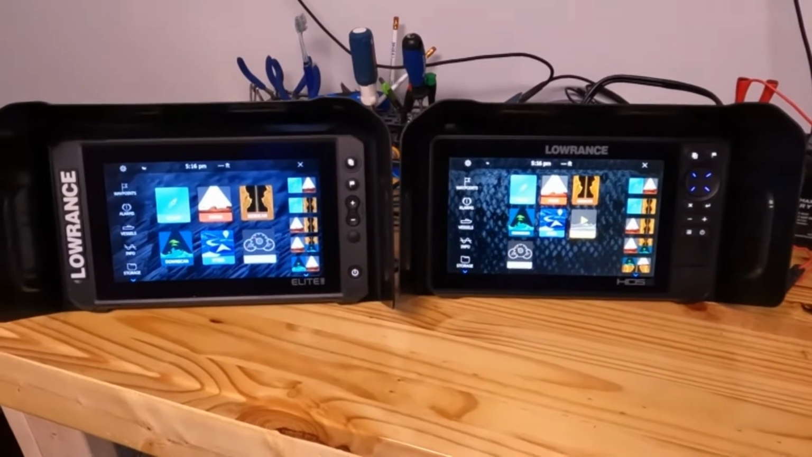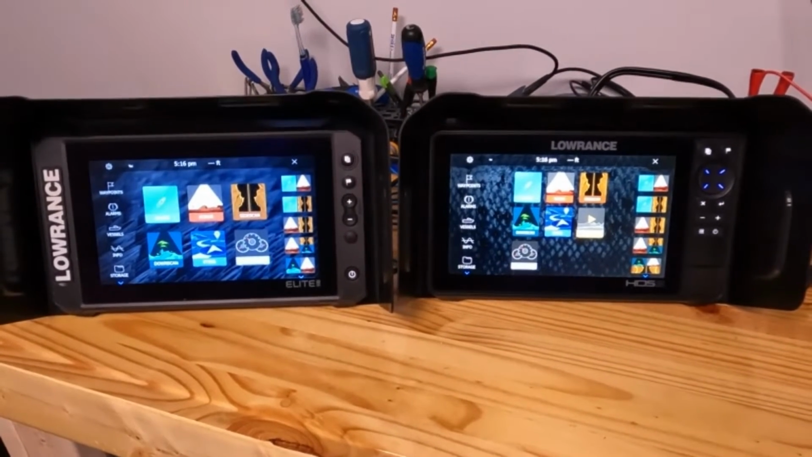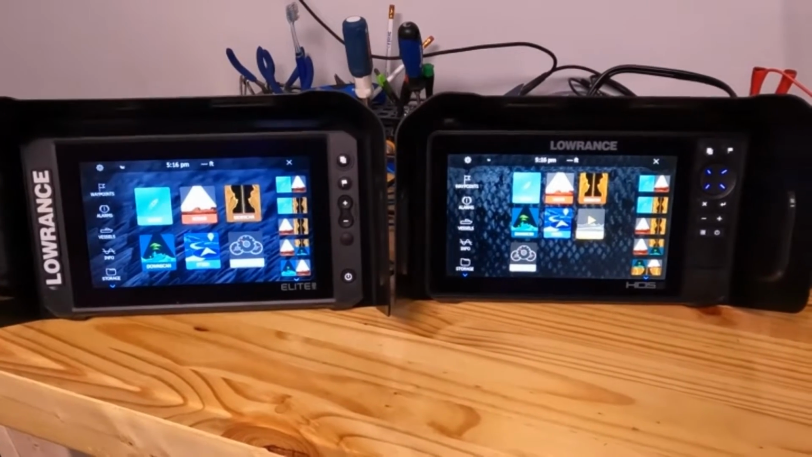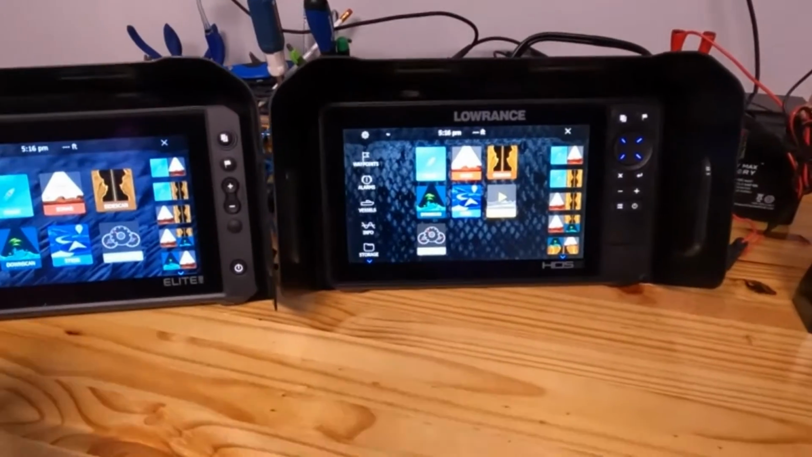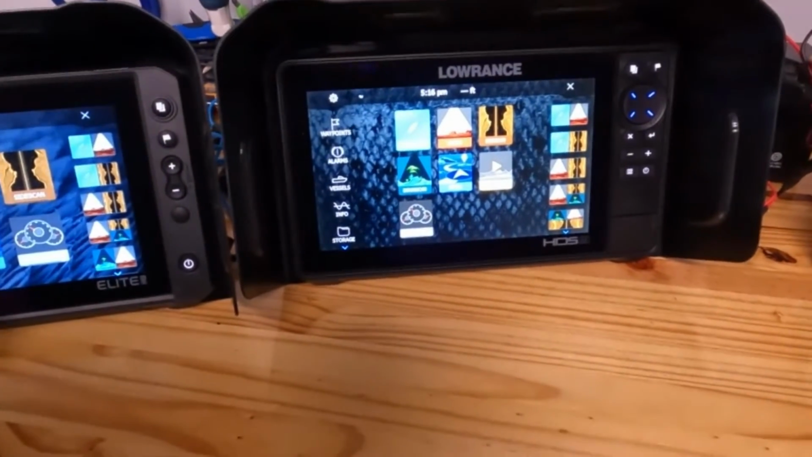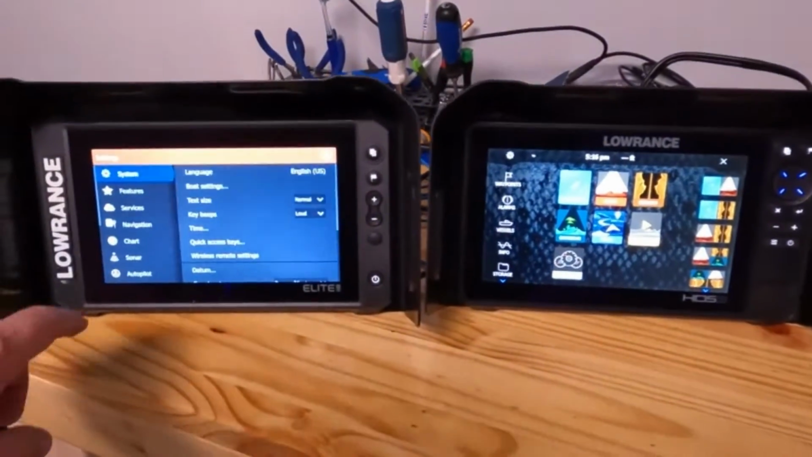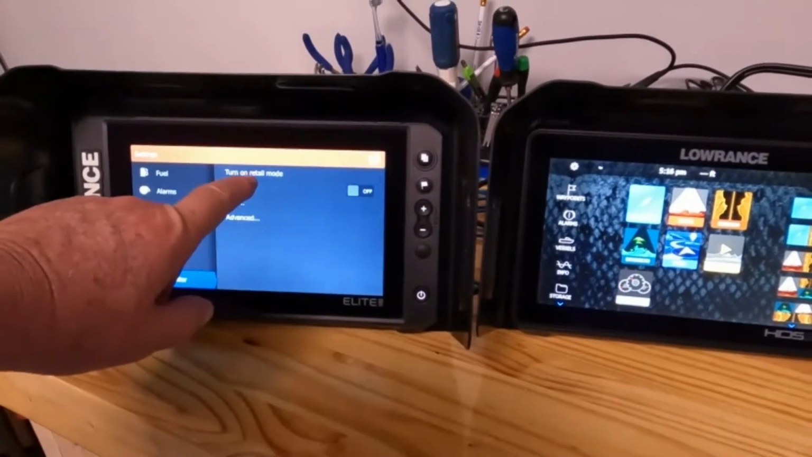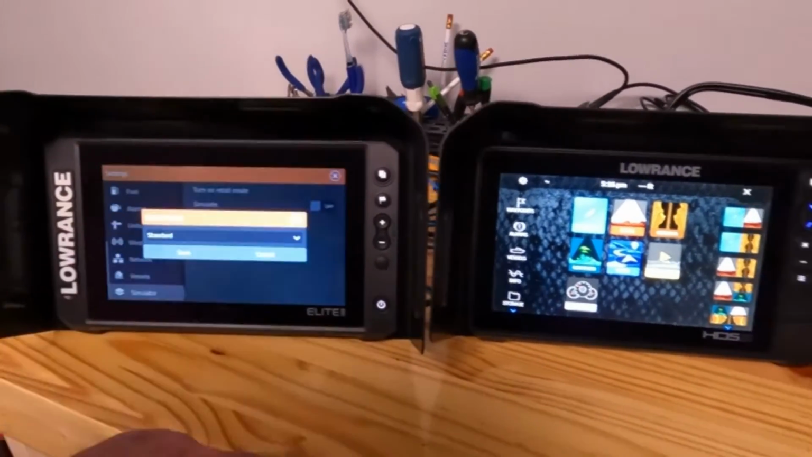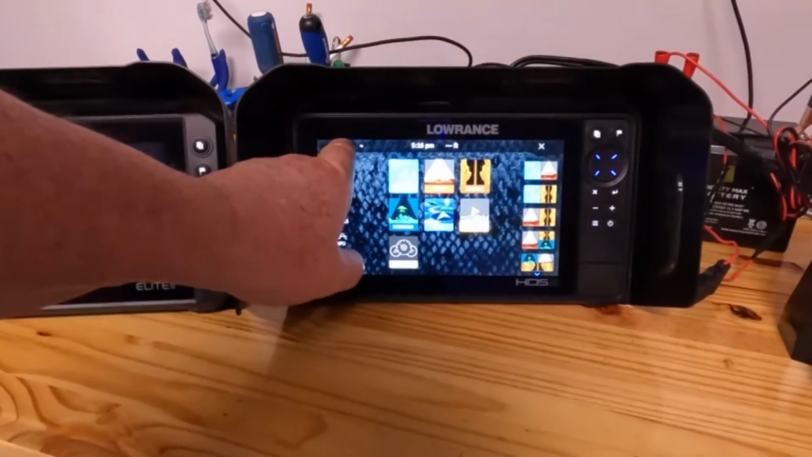Really, the clarity there on the home screen looks pretty much about the same. Both are Wi-Fi, and both have pretty much the same way of doing their controls. So what I'm going to do to help understand this, I'm going to put them on simulator.